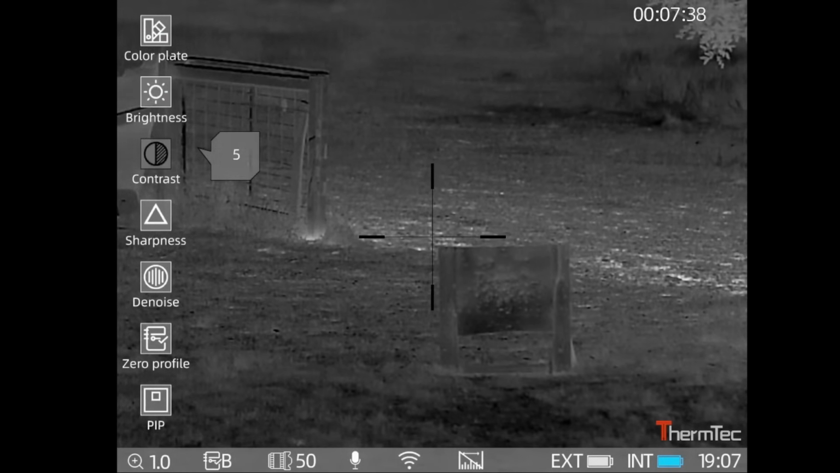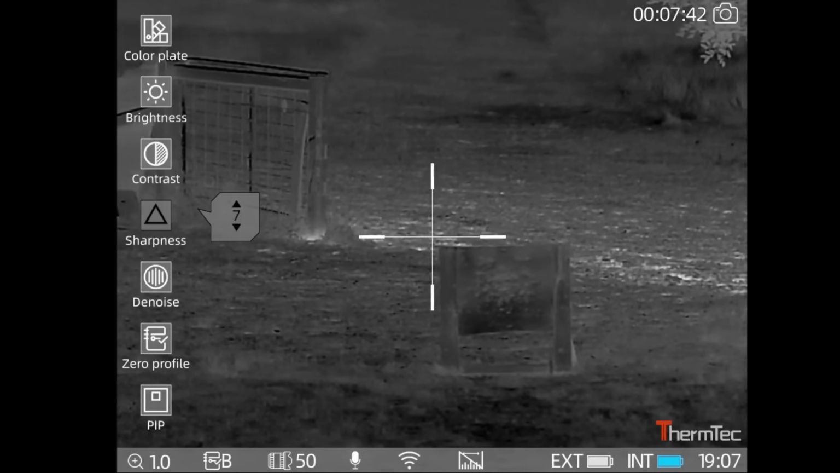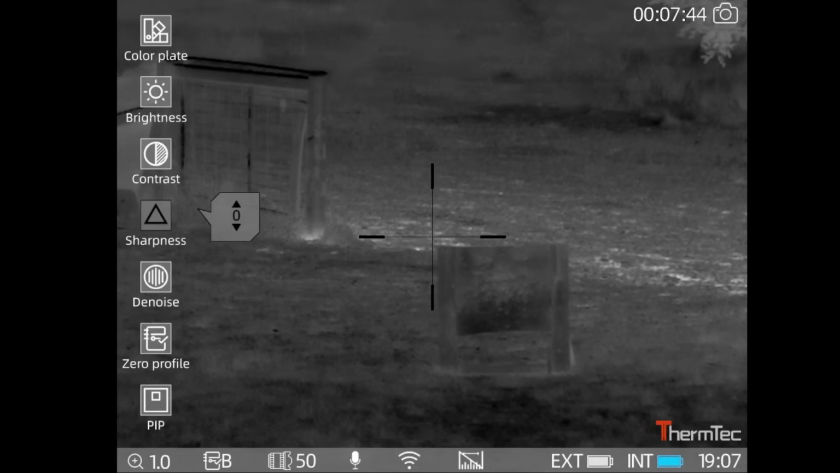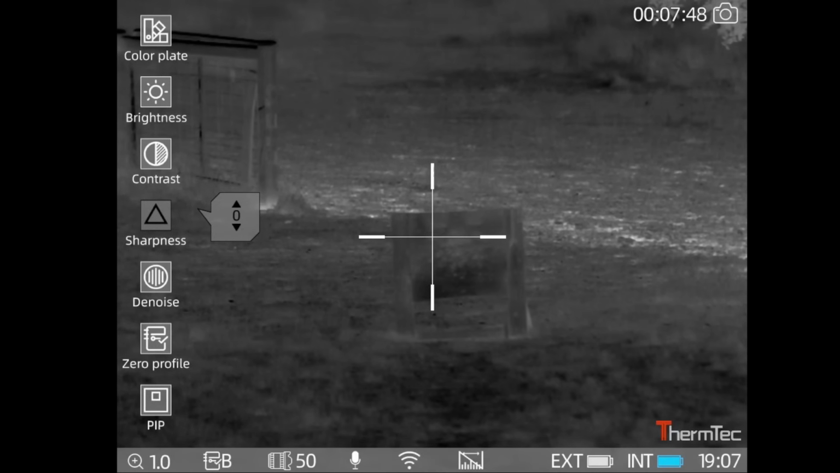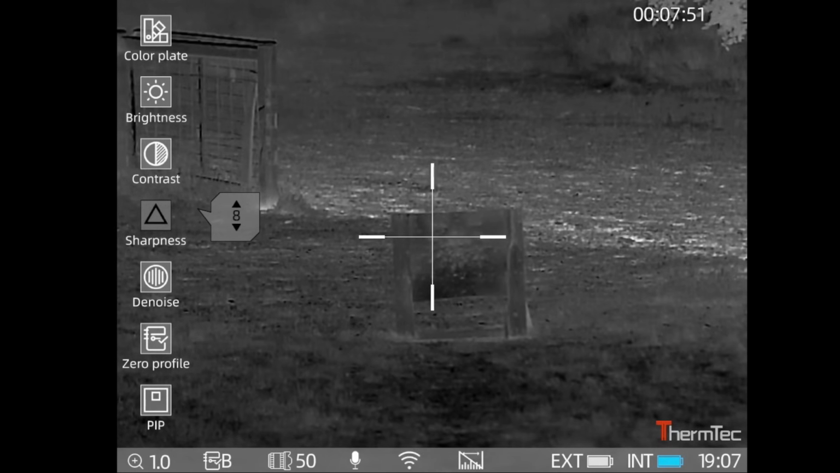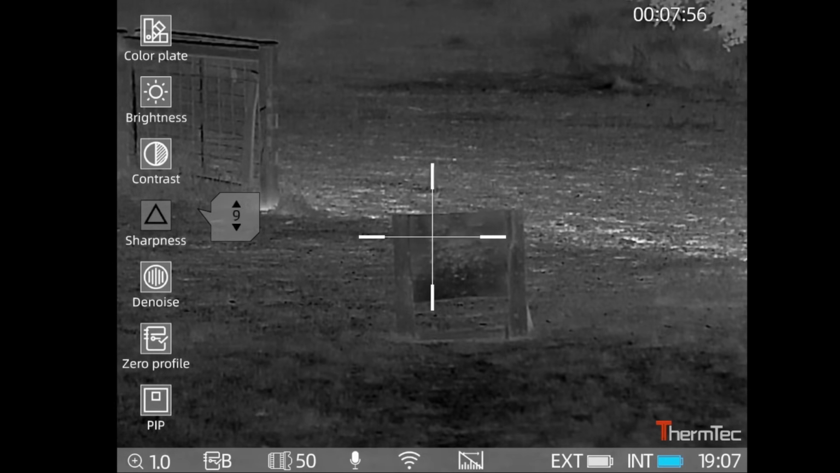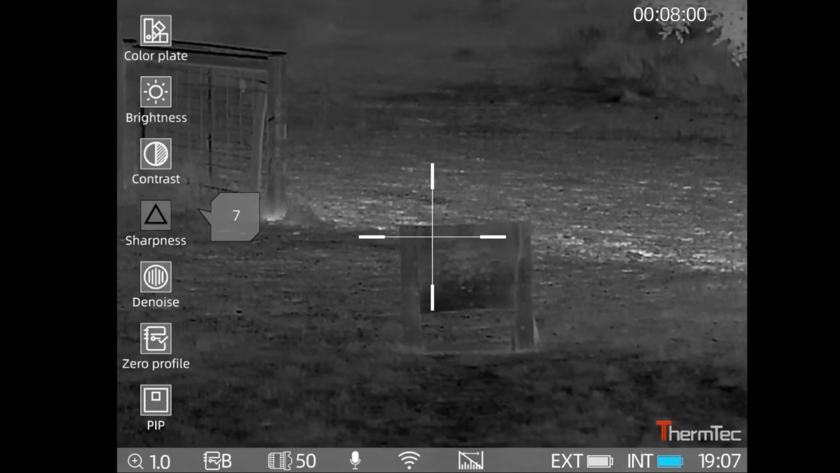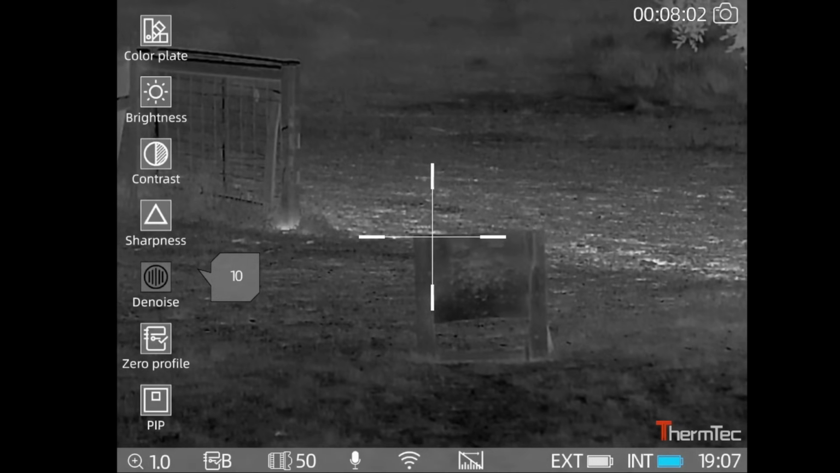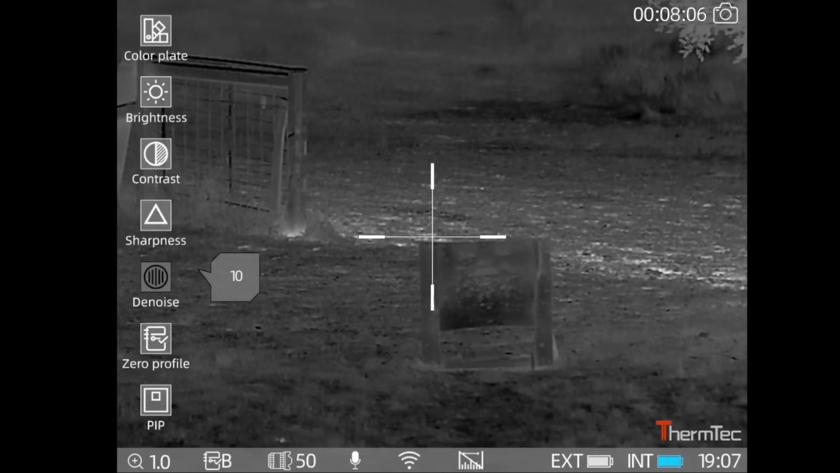You can change your brightness, your contrast, your image sharpness. So just quickly show you that. If I go to say 10, it gives it a lot flatter image. As you go up, it really sharpens the image up a bit. I like it on about 7. And you select it, and then you don't need a long press to get out of it. As soon as you select it, it goes back into your other one.